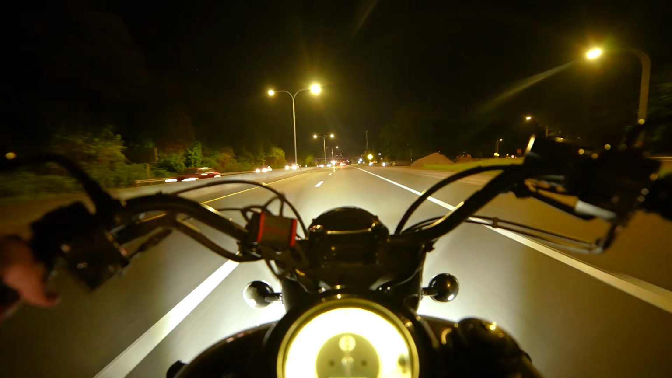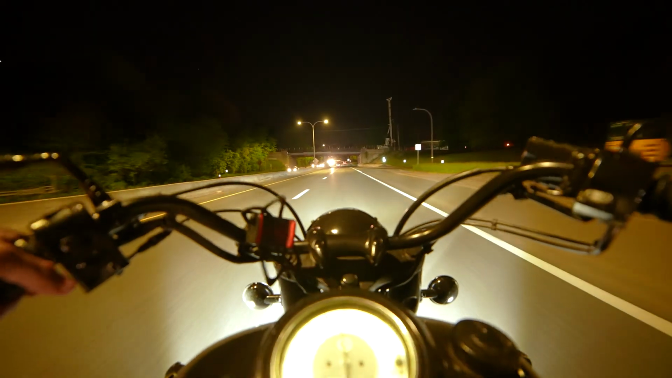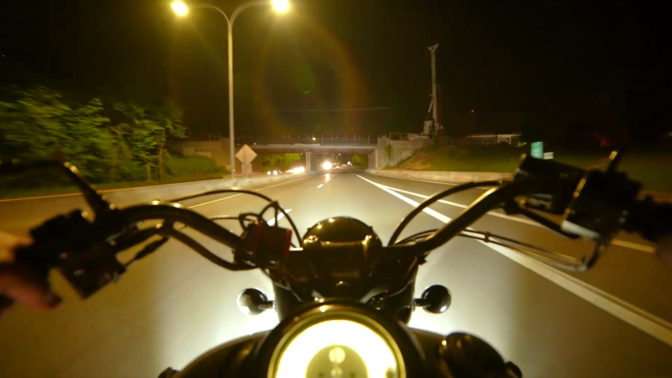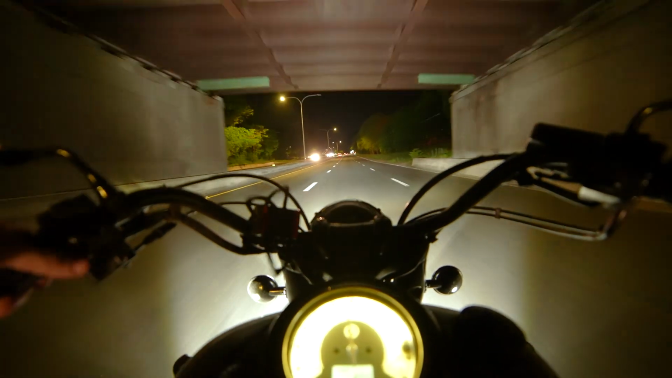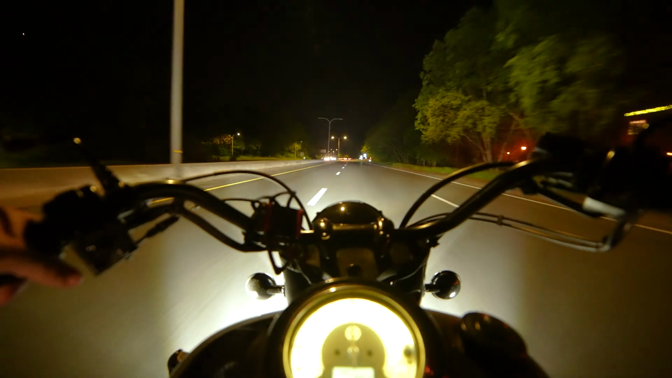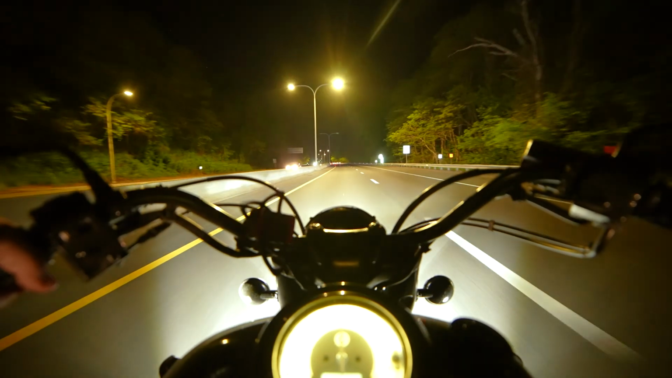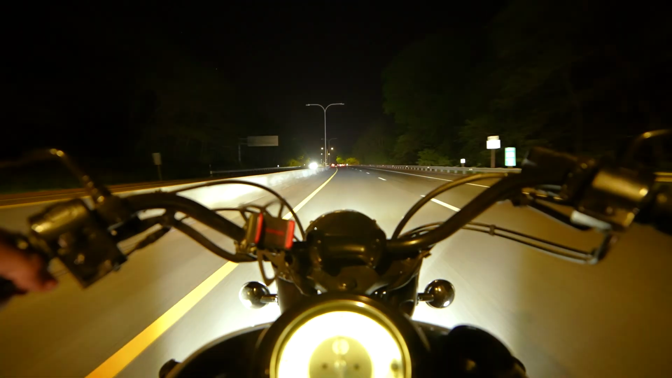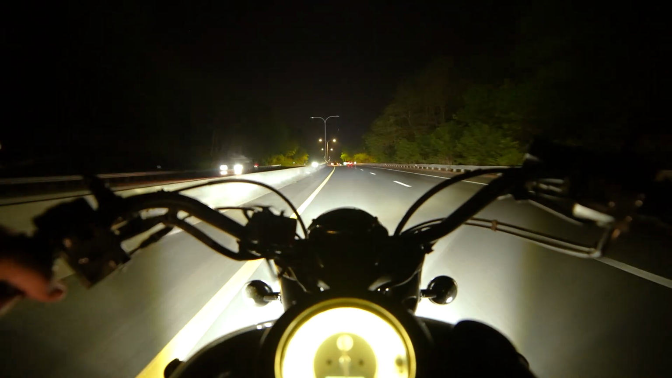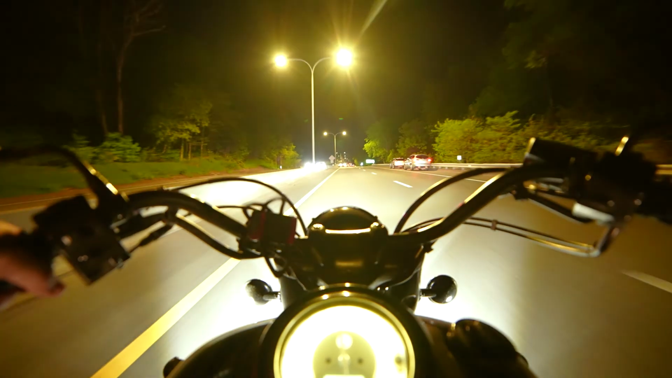I'm gonna gun it on the highway here and we'll see how this sounds. Miles an hour with wind. I'm pretty sure this is not going to be very usable, but we're going to find out. It's either going to sound amazing or it's going to sound really, really bad. And there's a lot of wind hitting my face, so I'm going to go with it's probably going to sound pretty bad.